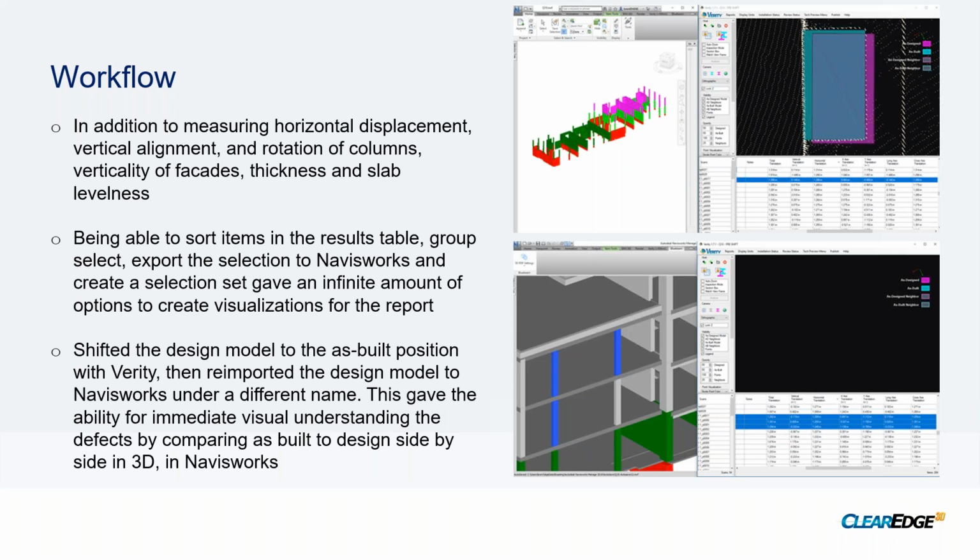Another thing we found useful was, with Verity, we were able to take the design model and then automatically, by one click of a button, update that entire design model into the as-built position. Then, if you re-import your design model just under a different name into Navisworks, you now have your as-built versus your design side by side, and you can see your model highlighted to see which elements have major defects.